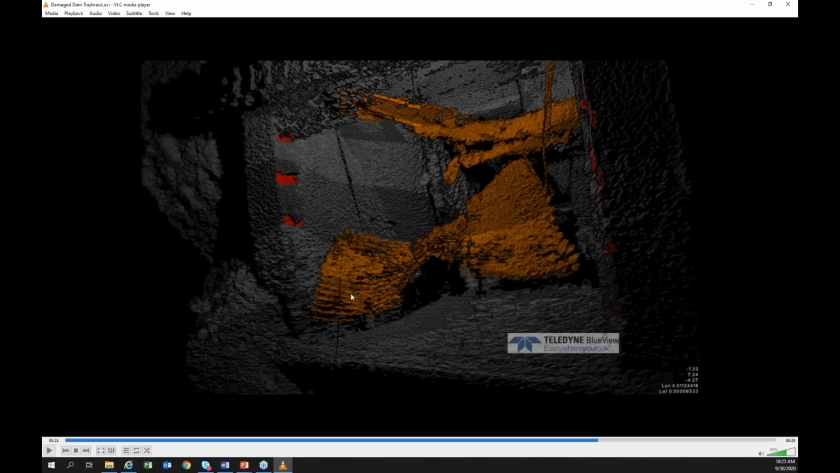So again, there's kind of twofold here: to inspect to see what happened and what the condition is of the area, and then also sending this data to whatever kind of repair contractors would be interested in placing a bid to do the repairs. They can know what it looks like down there and make their plans on how they want to remove the material and repair from there.